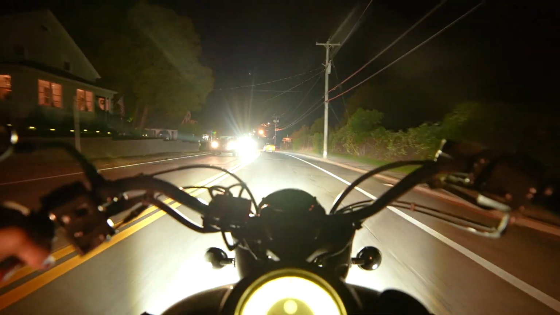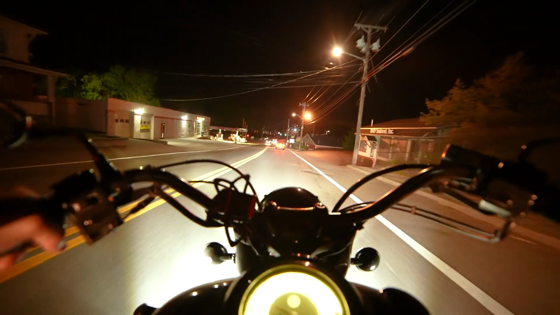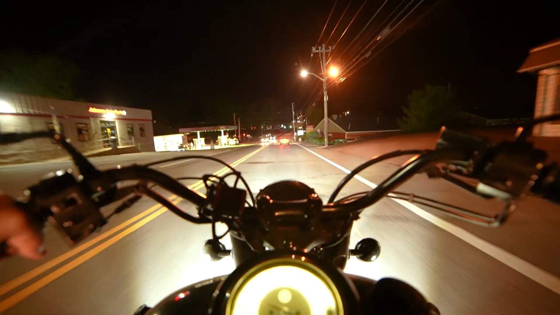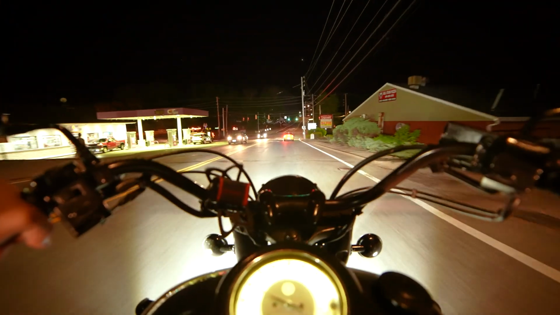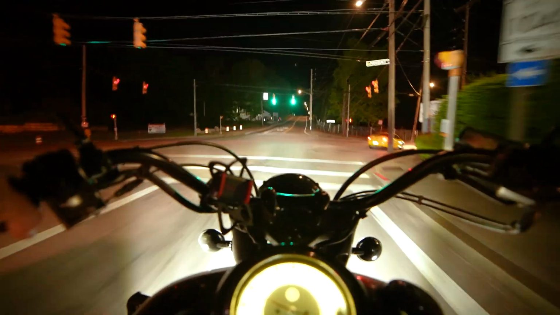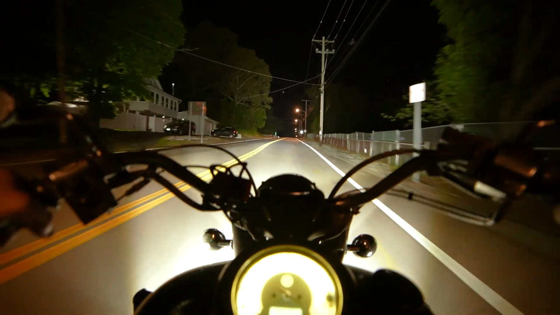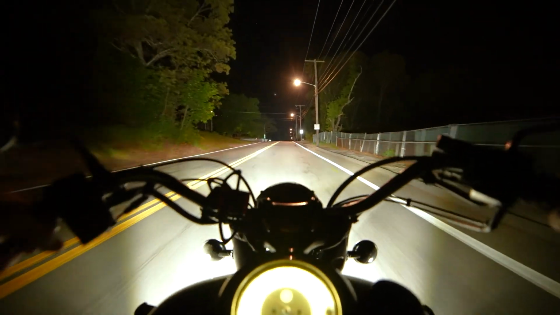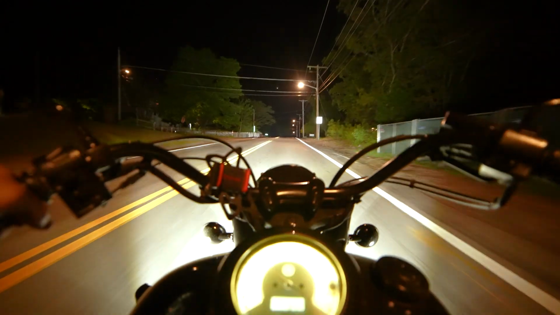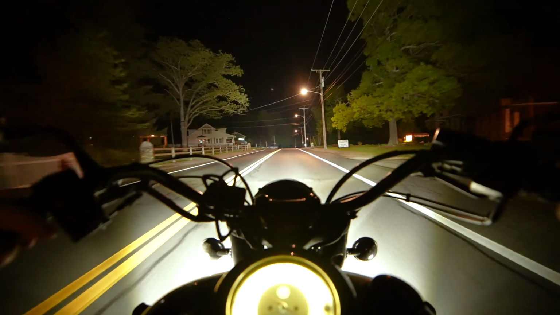Usually once a year I do put new grips on the bike. I don't really get expensive ones. I spend like 50 bucks on them, and I give myself new grips every year. So that's one of the things I do. Woo, I'm gonna go straight here. I haven't done this year either, but it's all good.